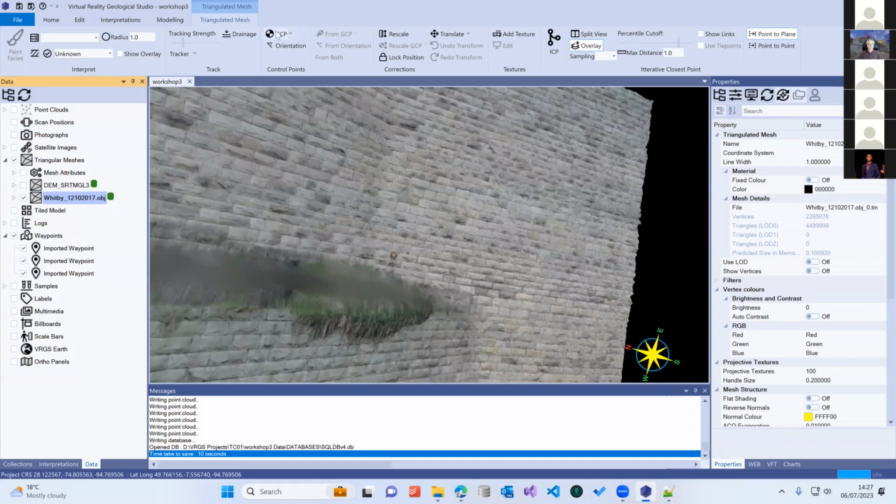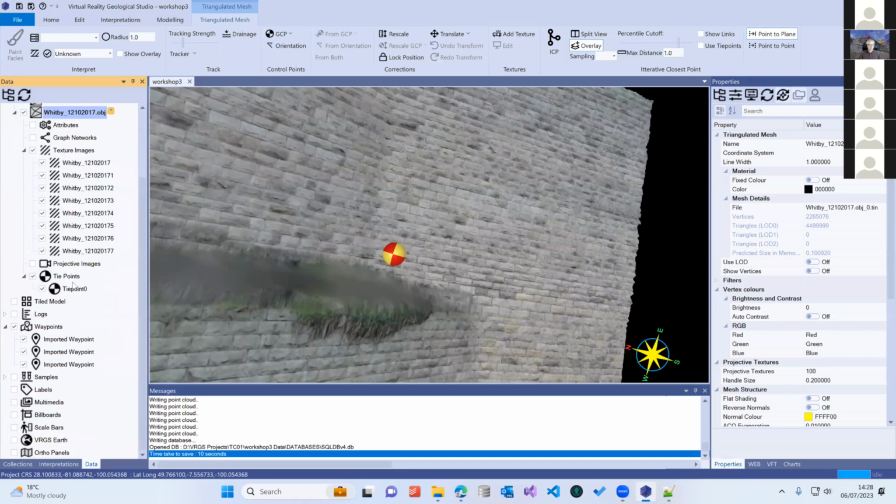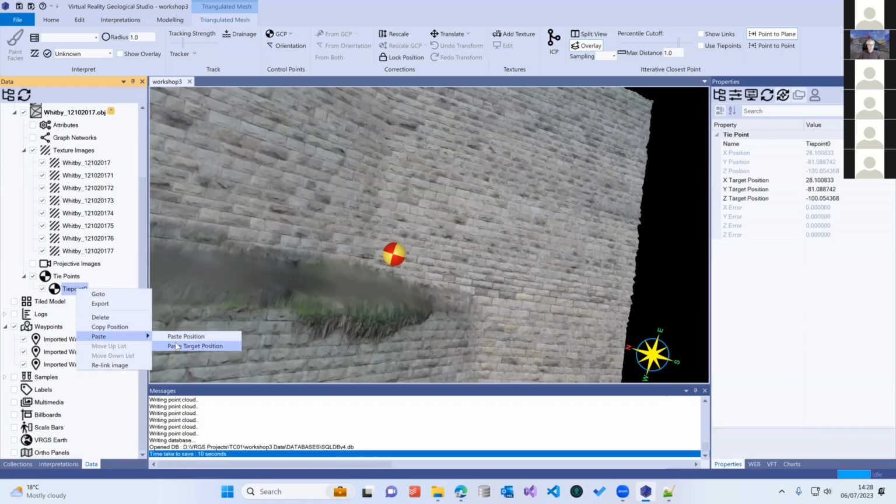Anyway, we're going to add in ground control point, GCP. And we've got one that's there. And I know that one of these waypoints is the first one. If I open up my mesh group for that particular mesh, you can see your tie points in here. These are the waypoints we've imported. I can right click and copy its position. So this is taking the position of the waypoint and pasting it as the target position.